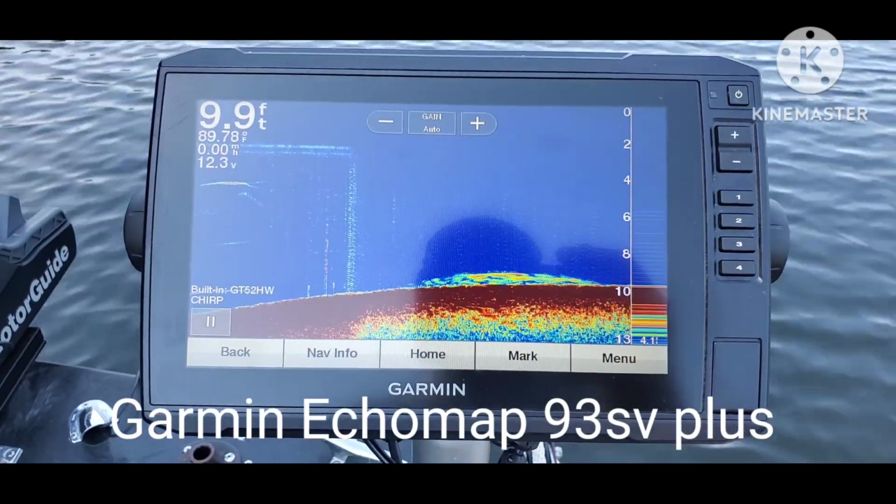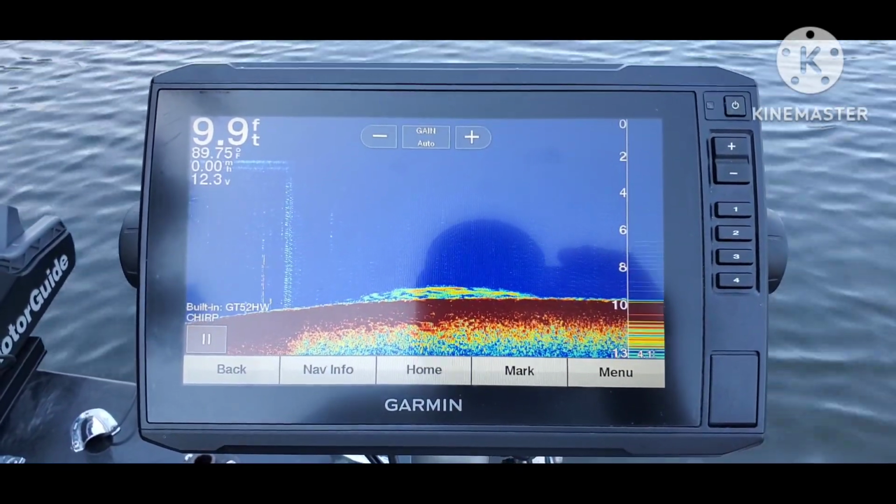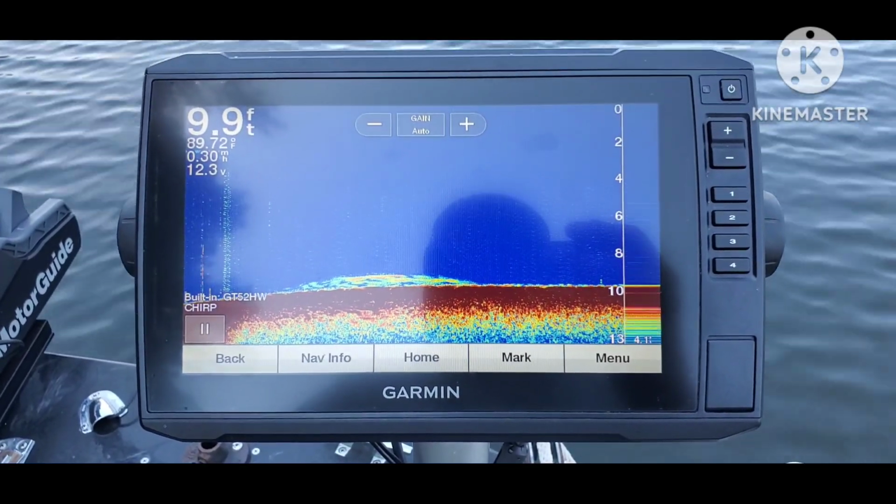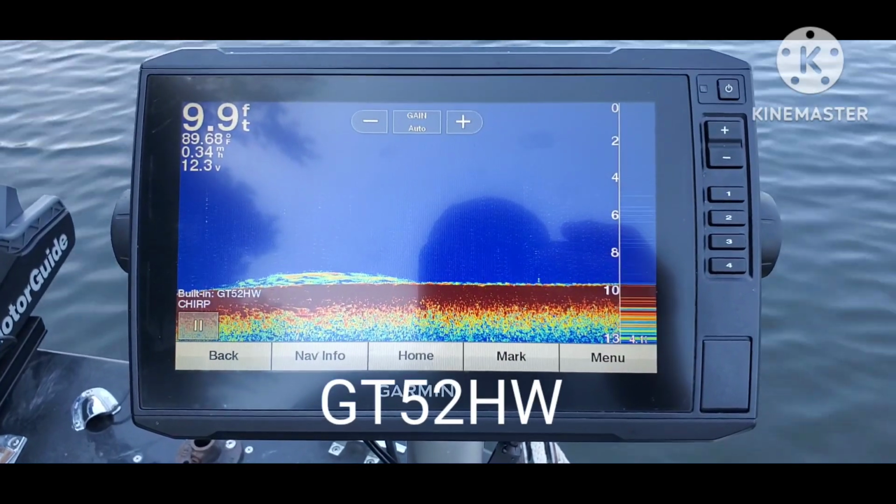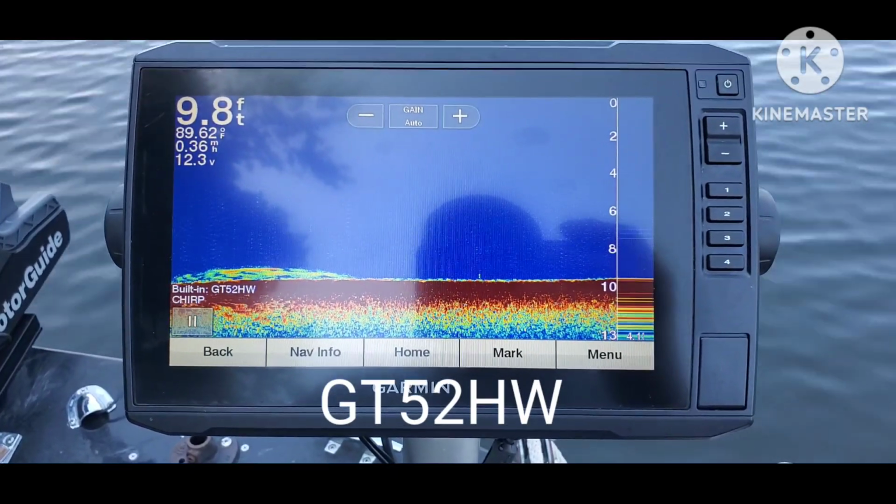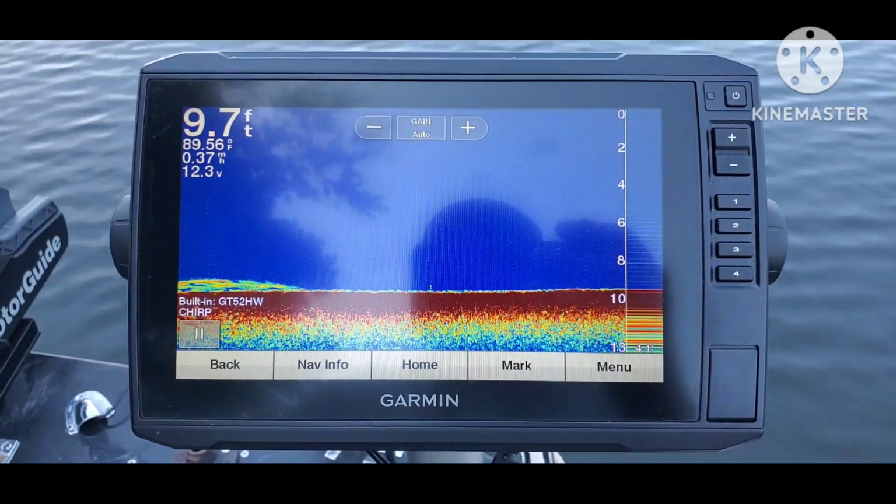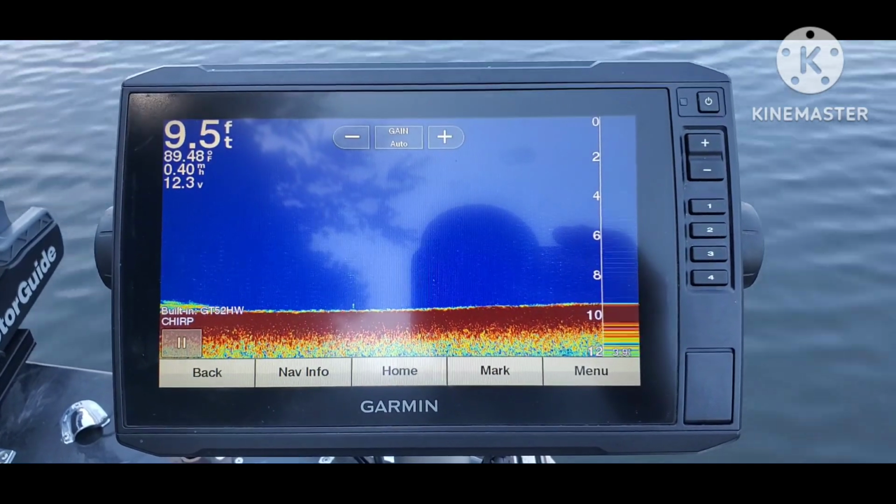I have gone through the menus and checked to make sure I am on the correct transducer, which is a GT52 high wide, mounted on the starboard side of my boat. And I also set the interference to low and the TVG to low.